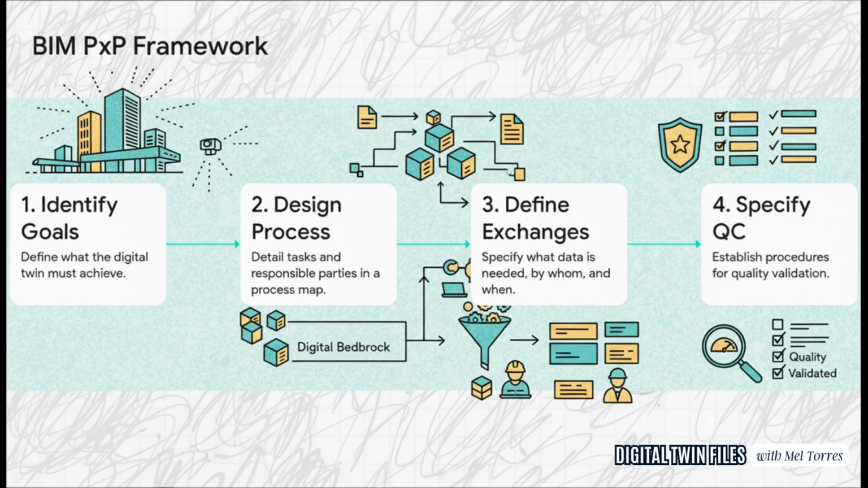Step 1, figure out your goals. What are you actually trying to achieve? Step 2, map out the process. Who does what and in what order? Step 3, and this is crucial, define your information exchanges. Who needs what data and by when? And finally, step 4, lock down your quality control. How are you going to check for errors and make sure everything meets the standard? See, it takes this huge complex idea and makes it a concrete step-by-step plan.